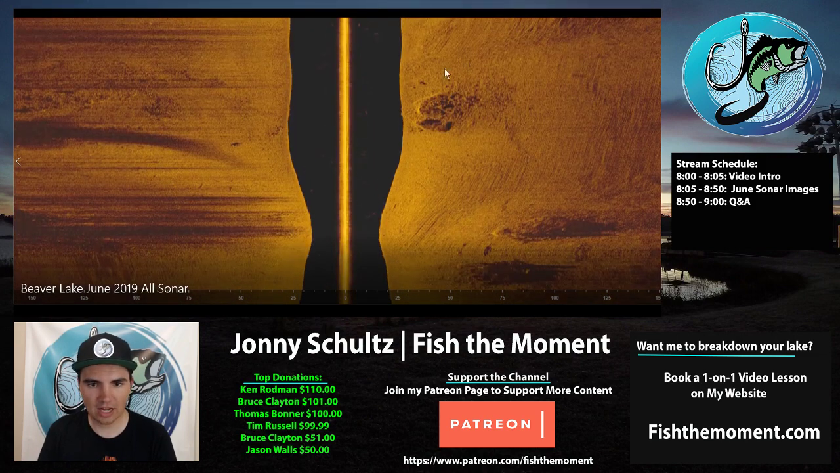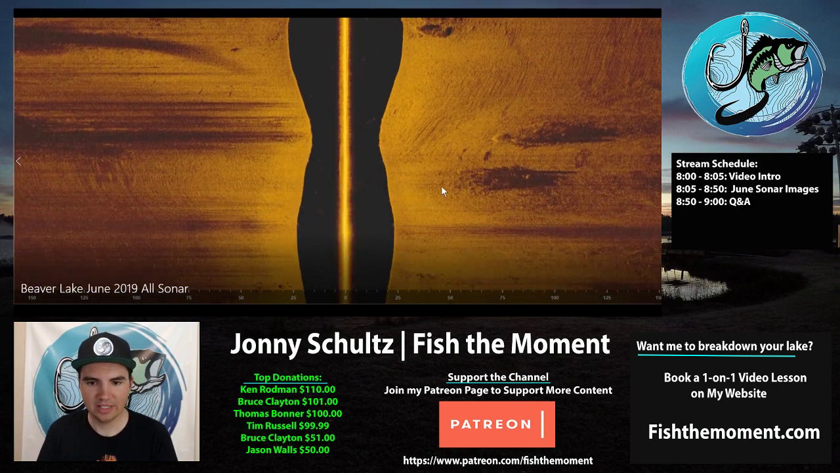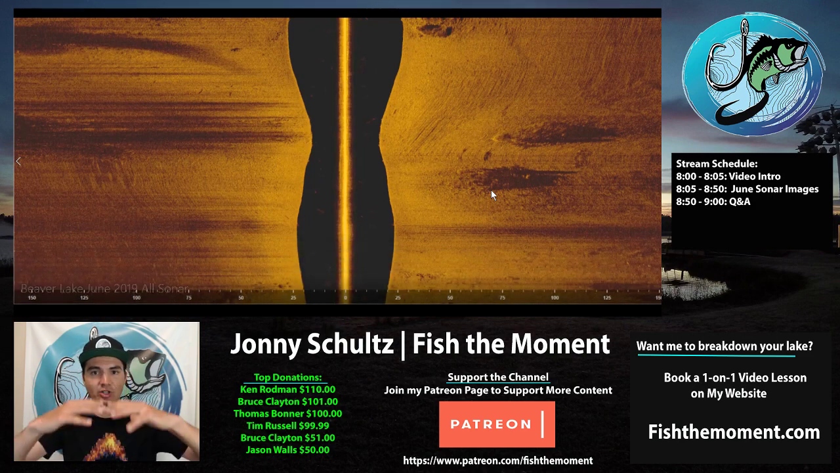And then right here is a rock pile. This rock pile isn't very tall because it's not casting any real long shadow. So these rocks are maybe only 6 inches to a foot off the bottom, where this brush pile is really high off the bottom, and that's what was holding a lot of the fish, the higher cover off the bottom.